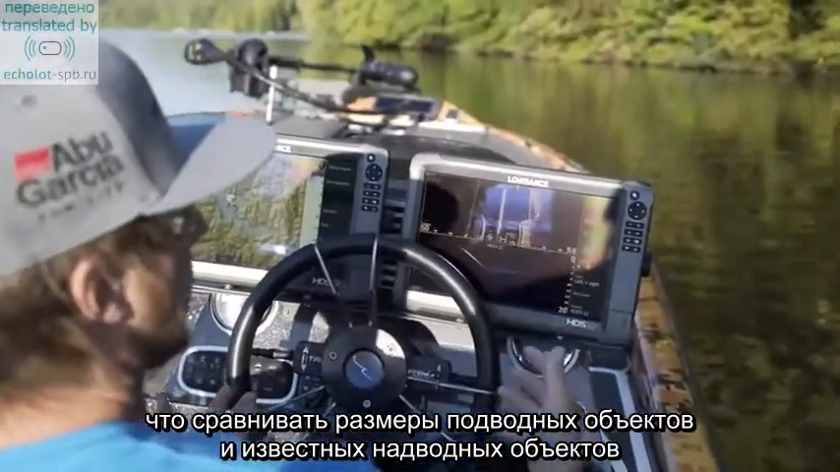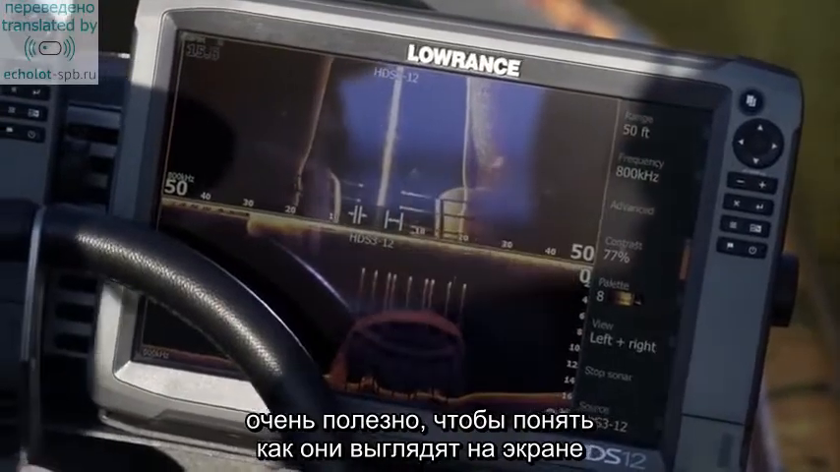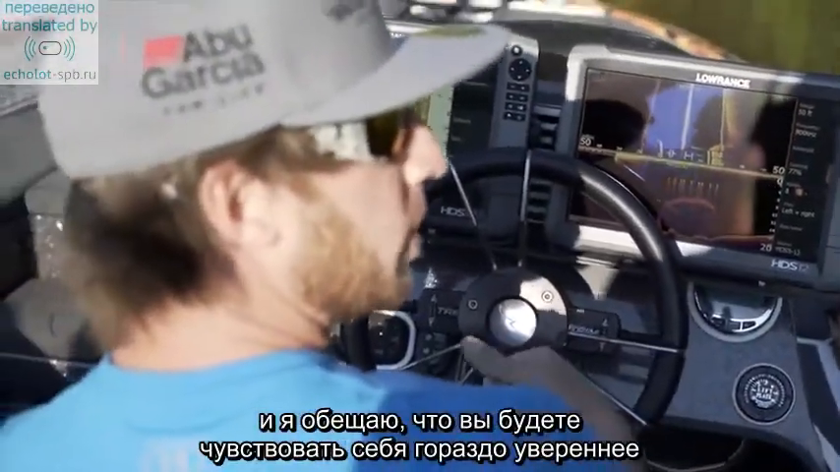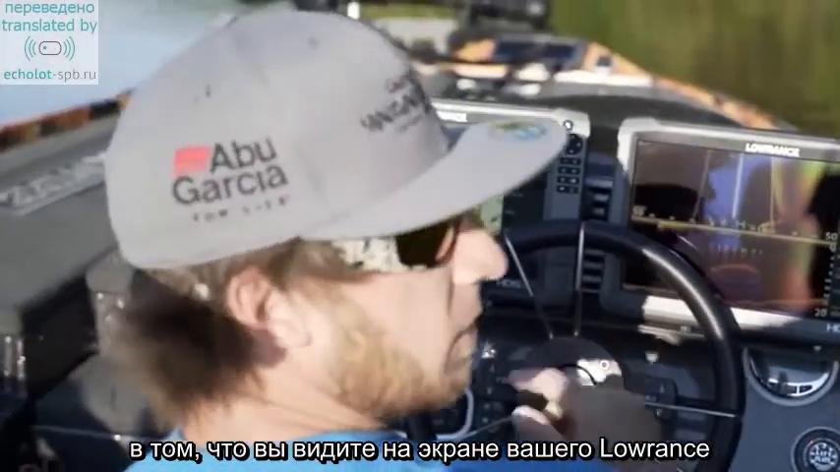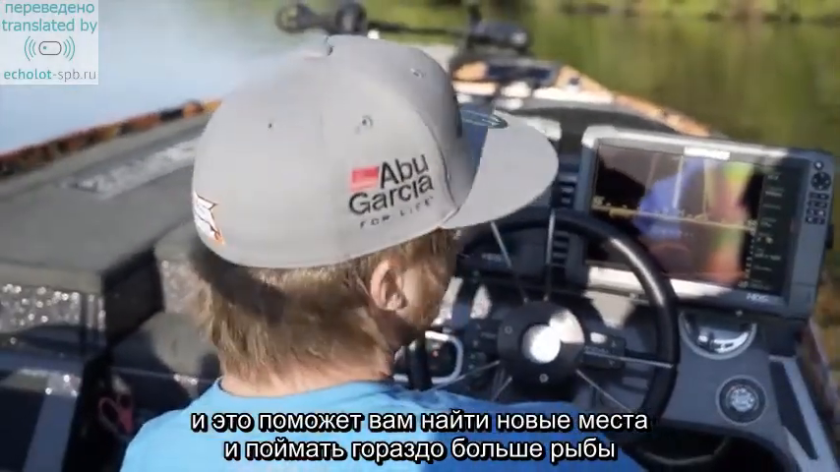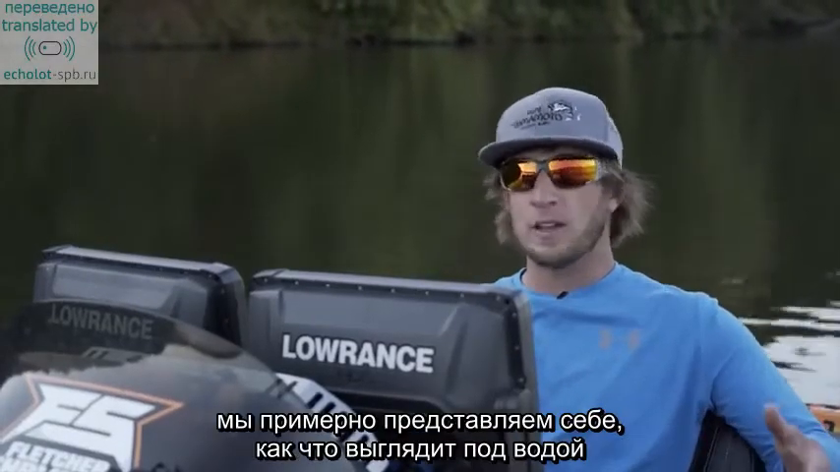So the point that I'm trying to make is try to line up things on the bank, get a good visual for what it actually looks like on your graph, and I promise you're going to gain a lot more confidence in what you're seeing on your Lowrance units, and it's going to help you find more spots to catch a lot more fish.